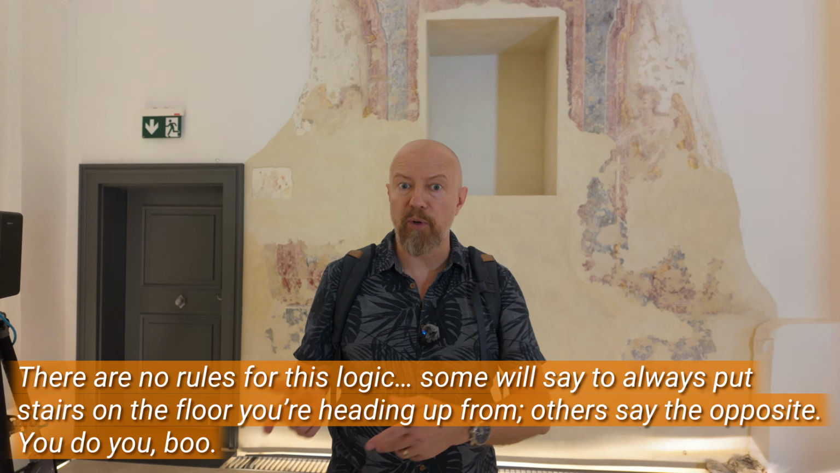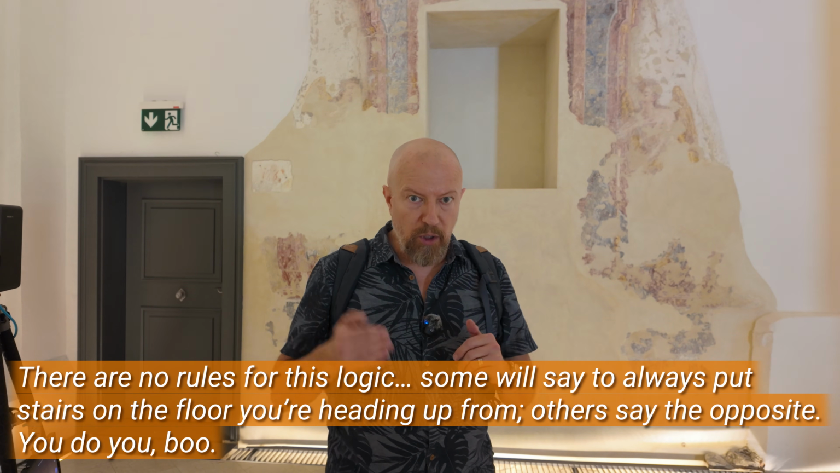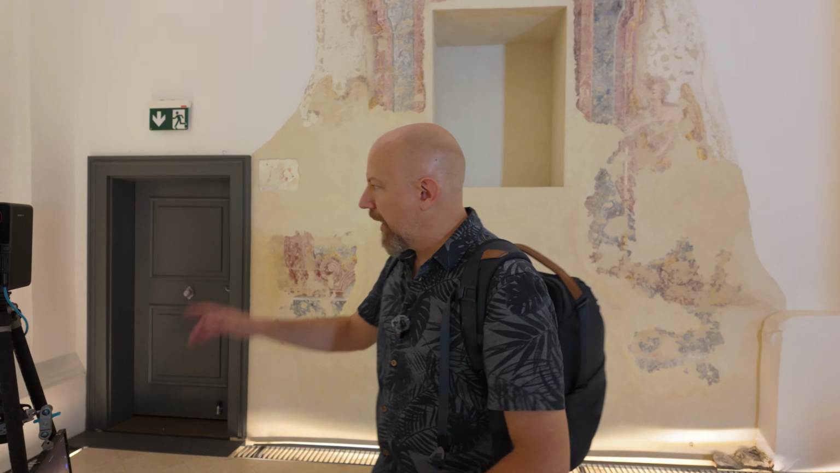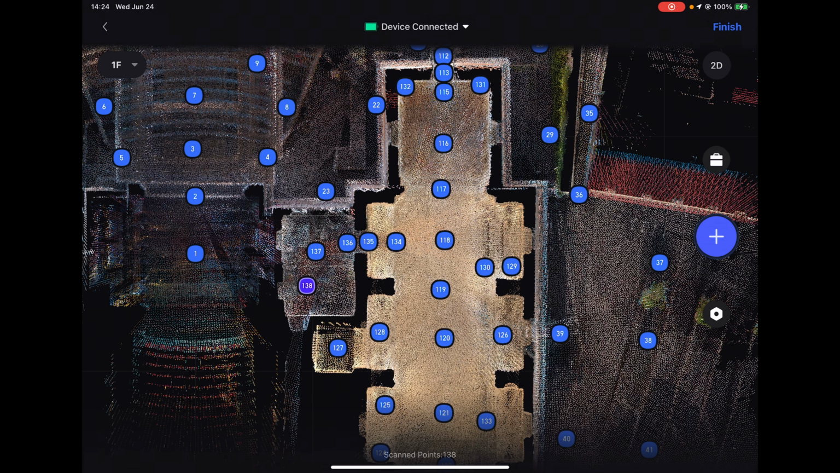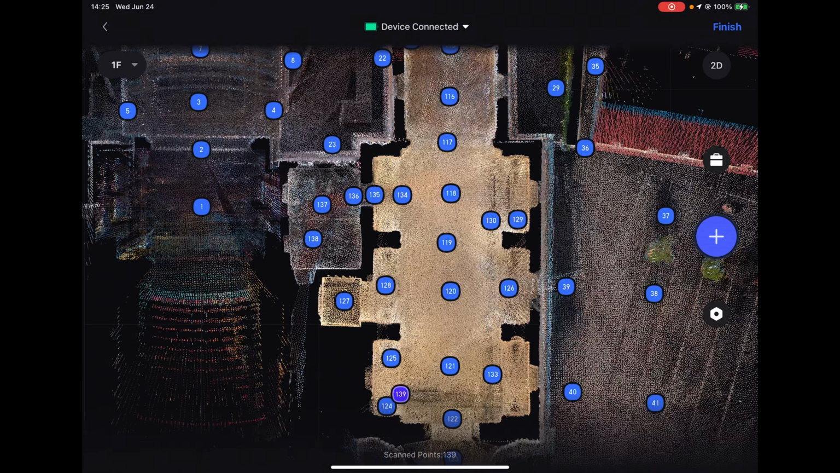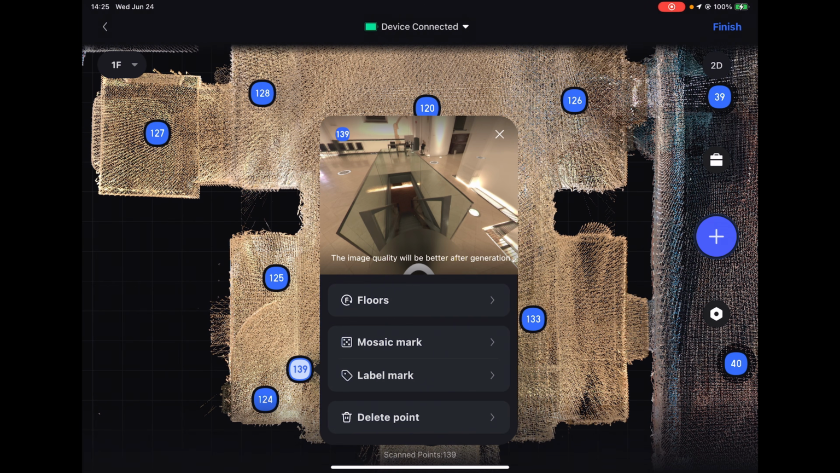I'm going to use that same logic for going down. Since this is the ground floor, the base level, you wouldn't go downstairs if there was not a cellar. So that's what we're going to go with. That's the logic I'm using. All right, I'm going to do one more scan on this level actually for at the very top of the stairs at 1F, and then we'll start carrying this thing down the stairs. So let's do it. There it is, 139 at the top of the stairs.